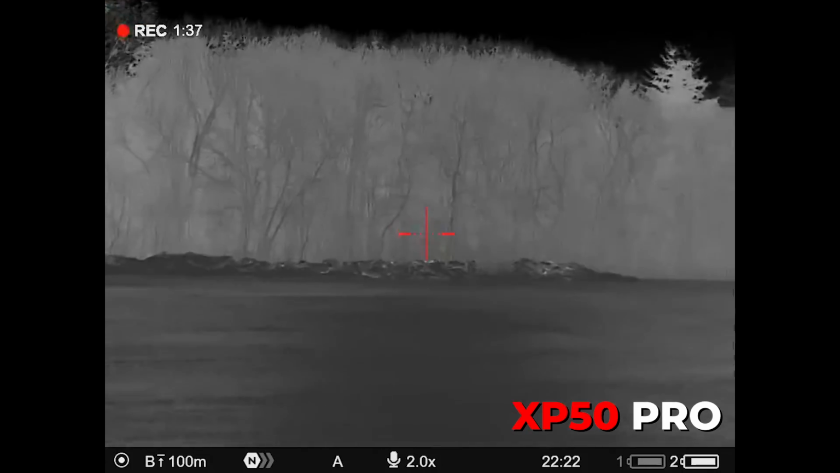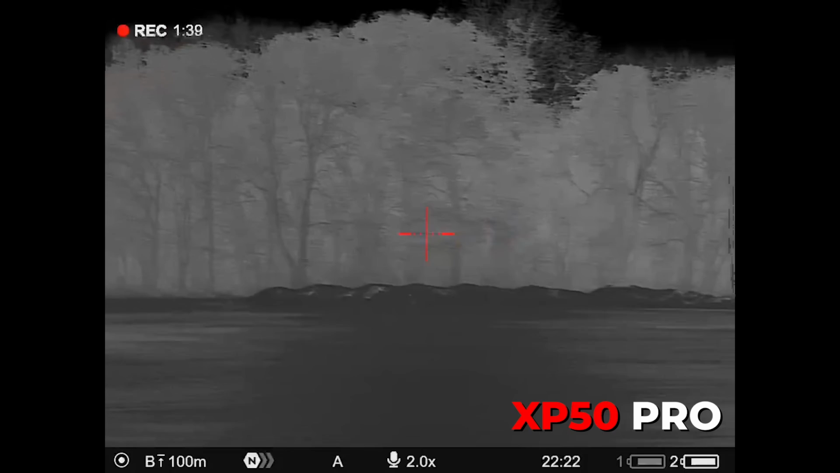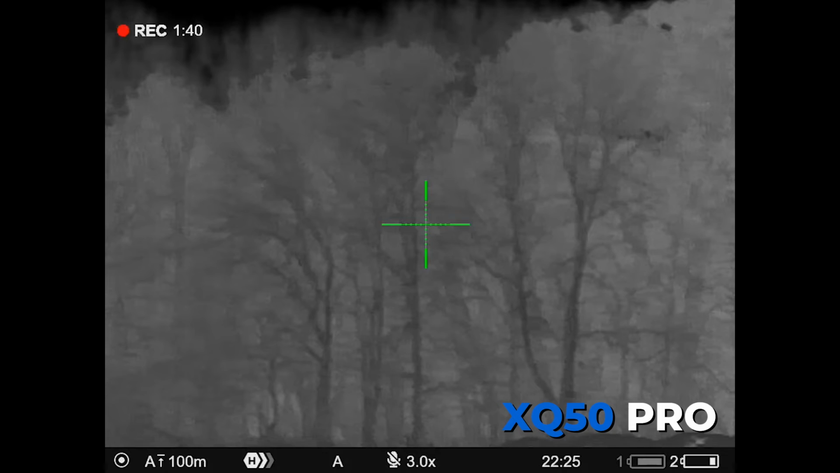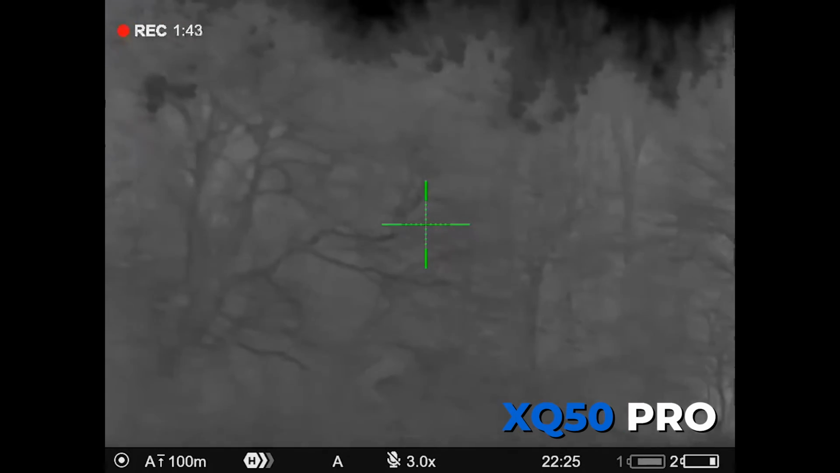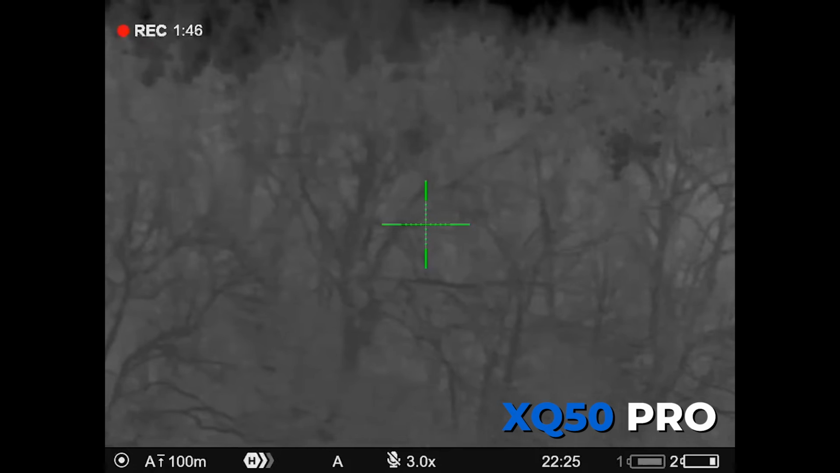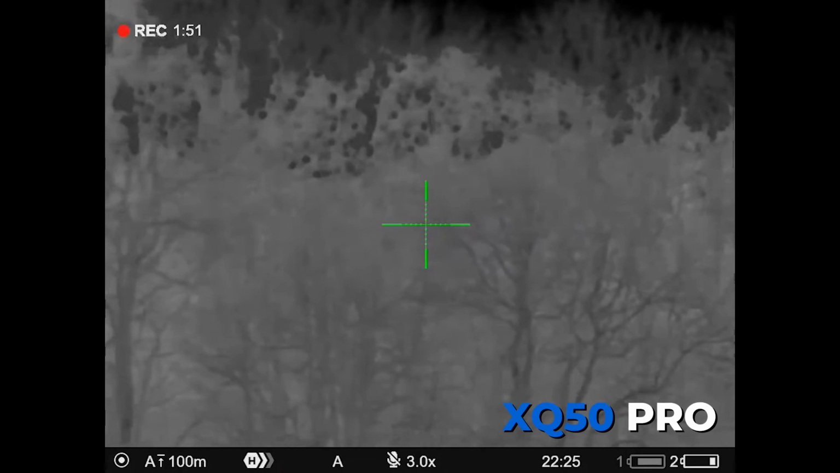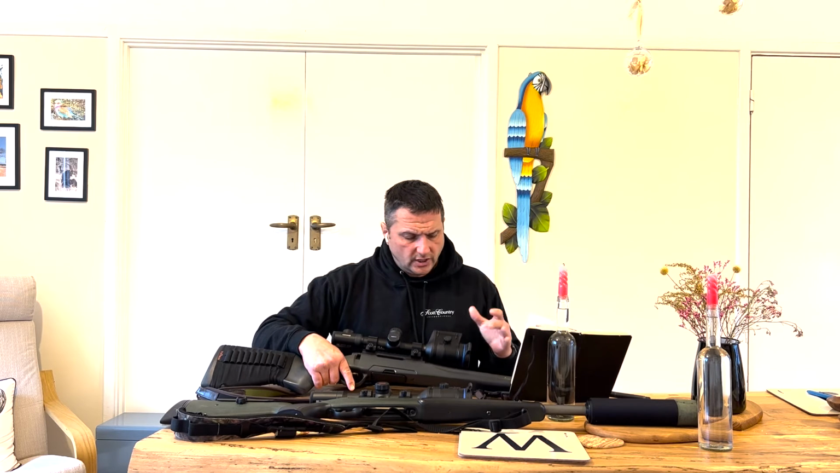This XQ50 for that, and foxing, and any kind of vermin control, squirreling, rats, rabbits, it is absolutely designed for that. So as a mid-range scope, this to me, especially with the LRF function, will not be beaten. Its functionality, the bit I mentioned about the focus, the ability to focus with your focus dial here, really simple movements, and LRF function, especially if you take into consideration you have this on a 2.2 LR or